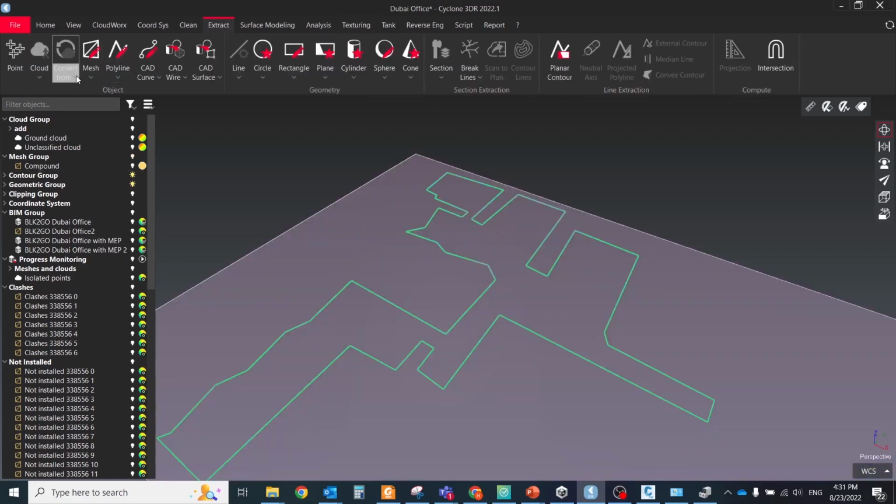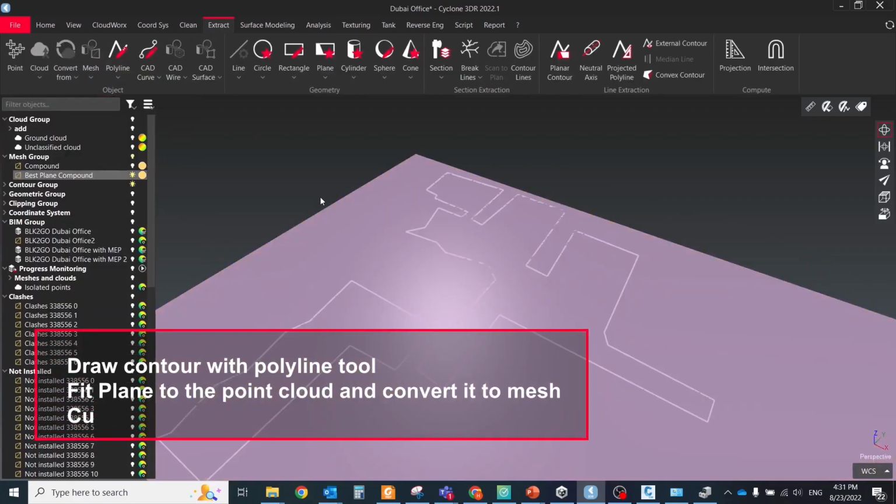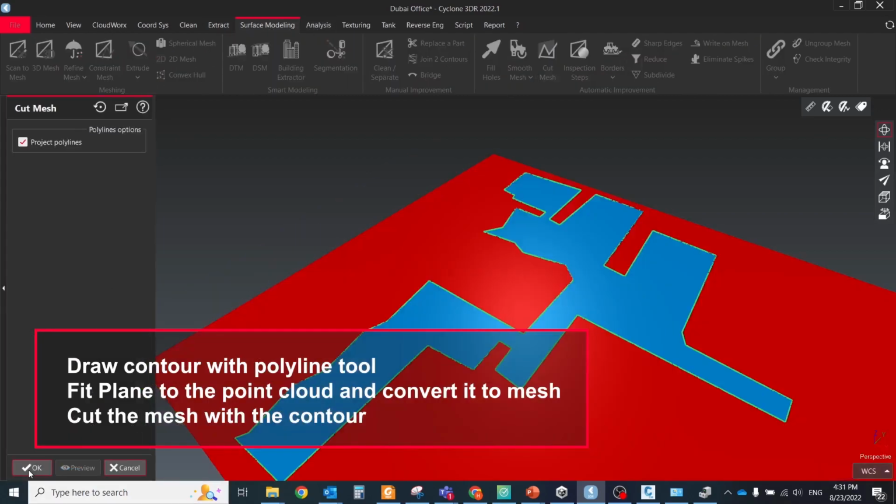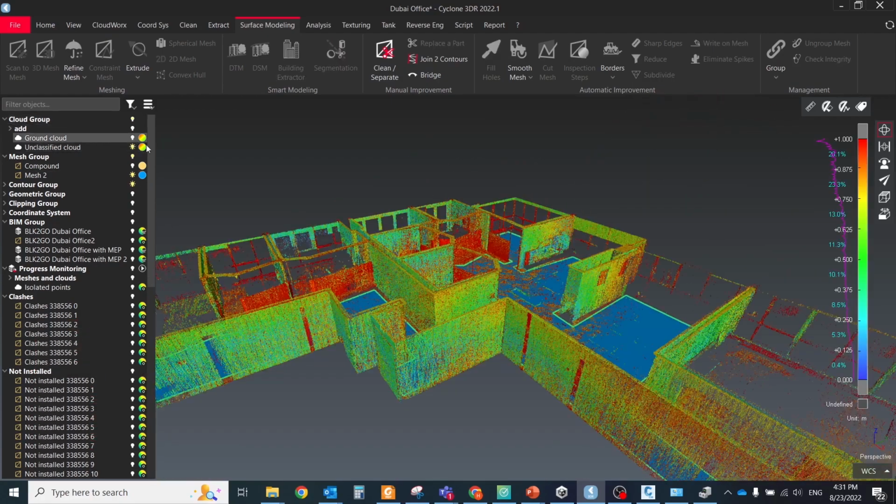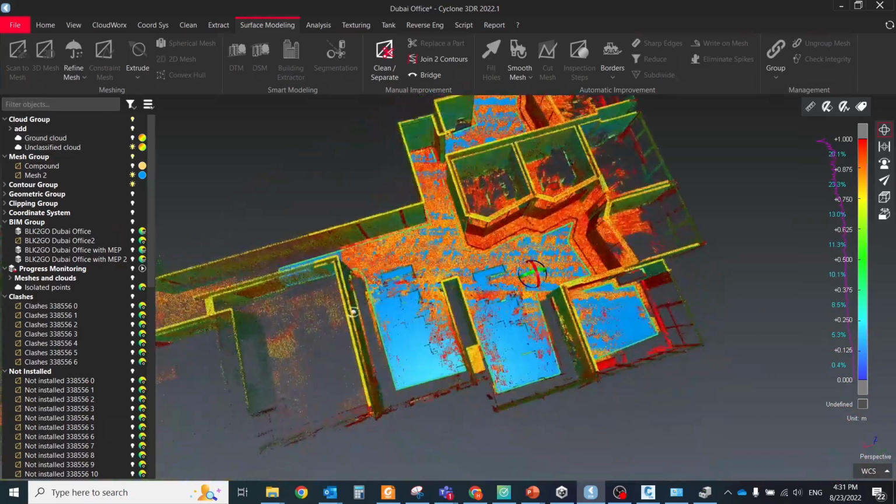There are different ways to create it. I decided just to draw a simple contour manually for the required area, extract the best plane from the ground points, convert it to a mesh object, cut the mesh with the contour, and next export it to FBX also. The next step is to combine all materials in Unity 3D and build your own mobile application.